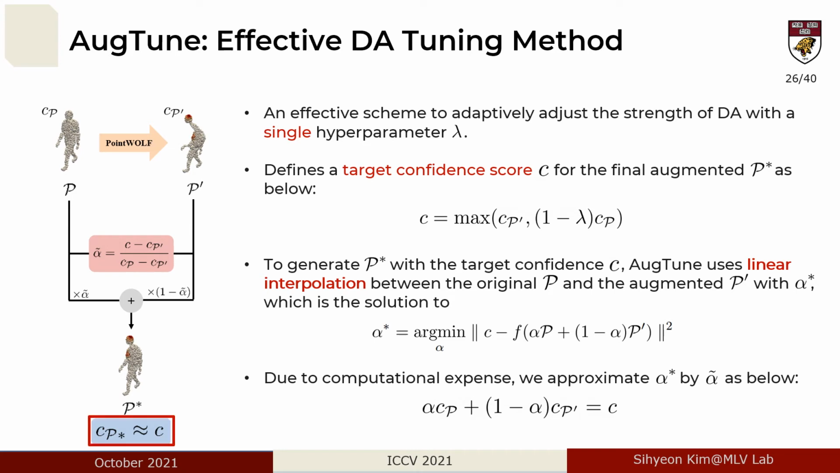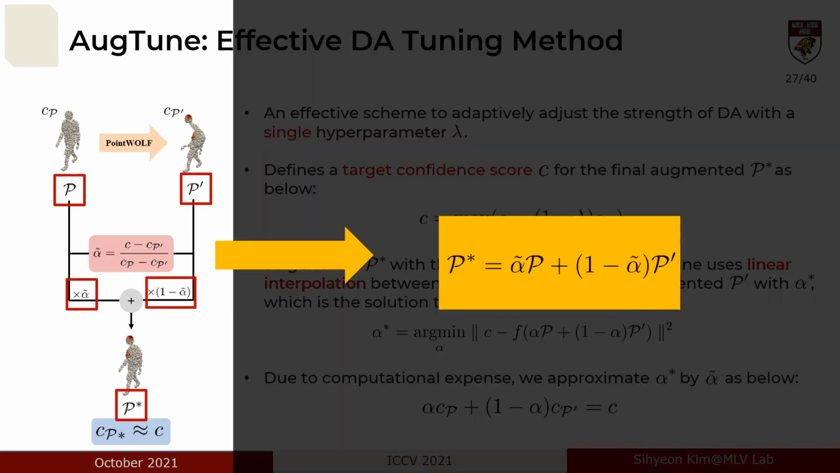We expect the final CP star to be close to the target confidence C. Our experience shows this approximation does not cause performance degradation. In sum, the final input for the model from AugTune becomes a linear interpolation of P and P prime with alpha tilde.